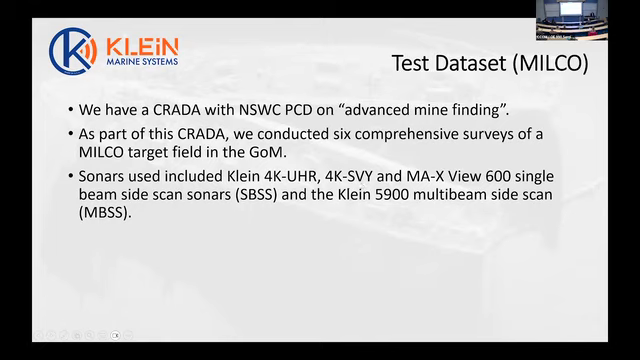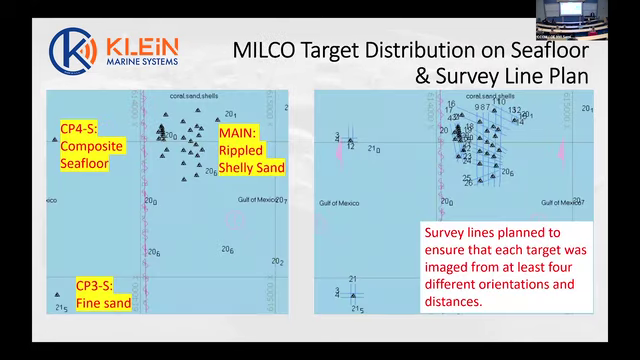We used the 4K survey, and we used the MaxView 600, which has the patented gap fill technology in it. And then we also used the Klein 5900, which is a military-grade multi-beam system, which is used for mine countermeasures.